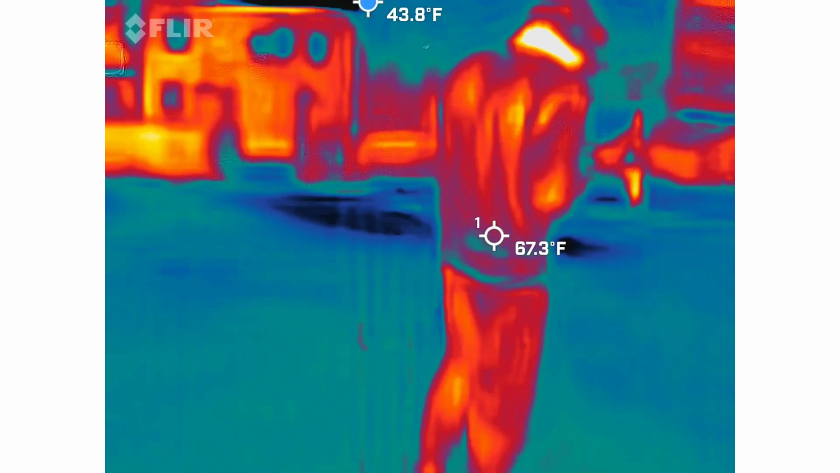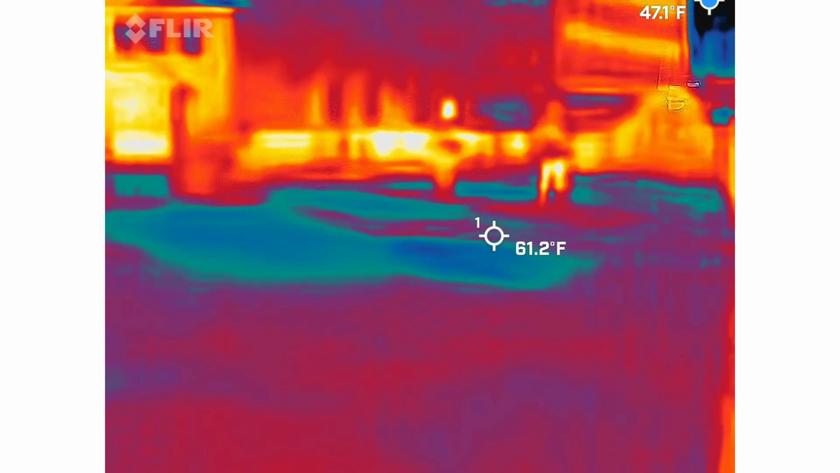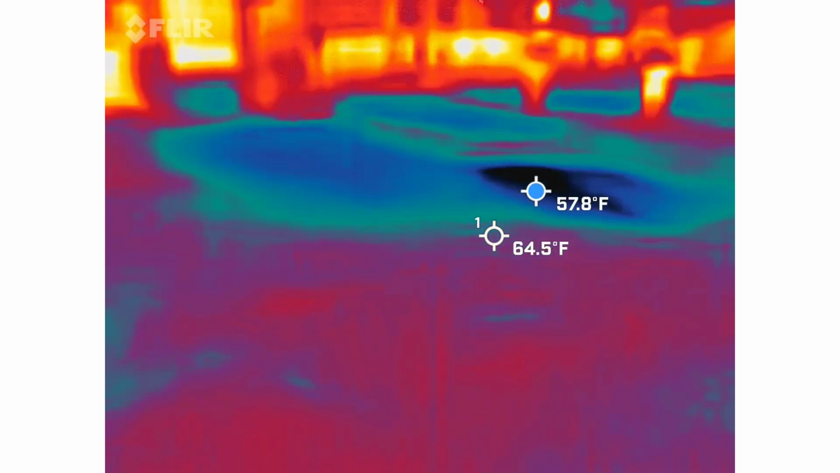There's no electricity where you are. It's not touching your cell phone. The wires are too far away.